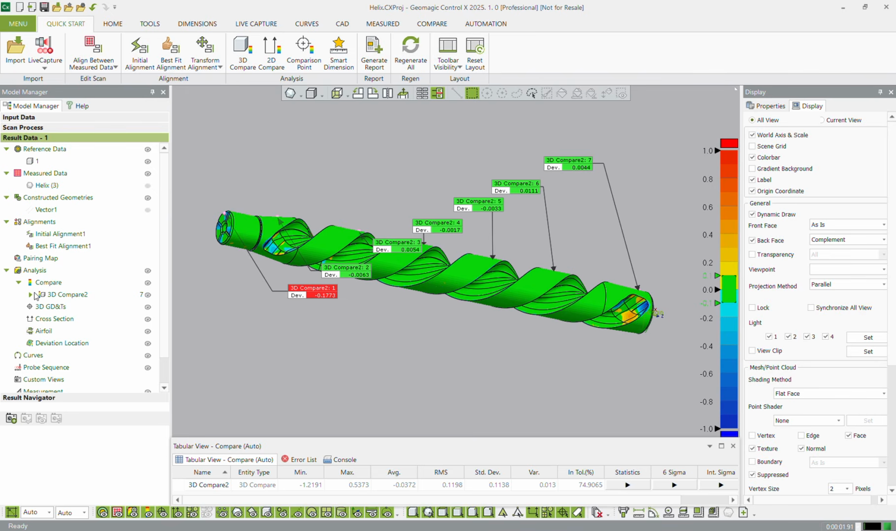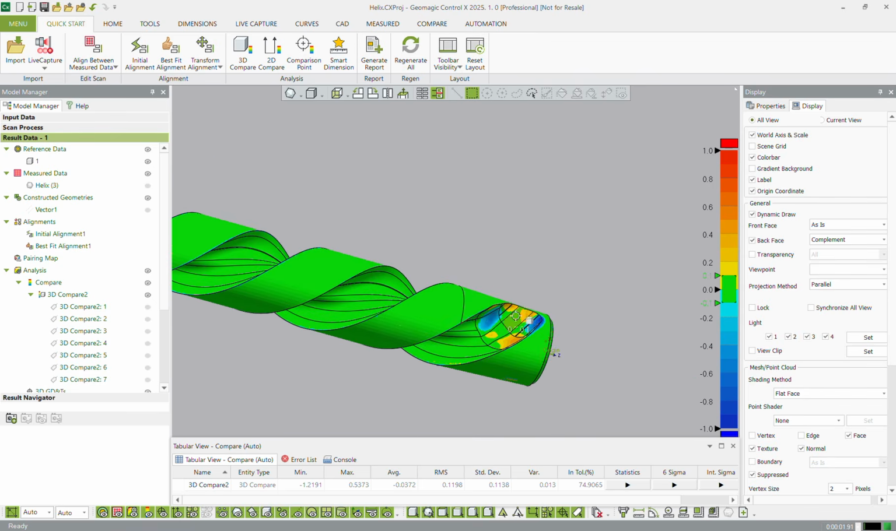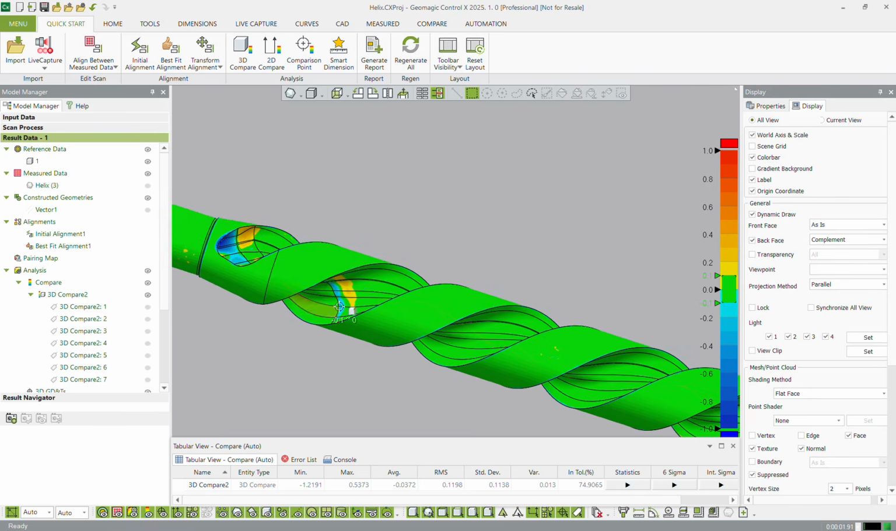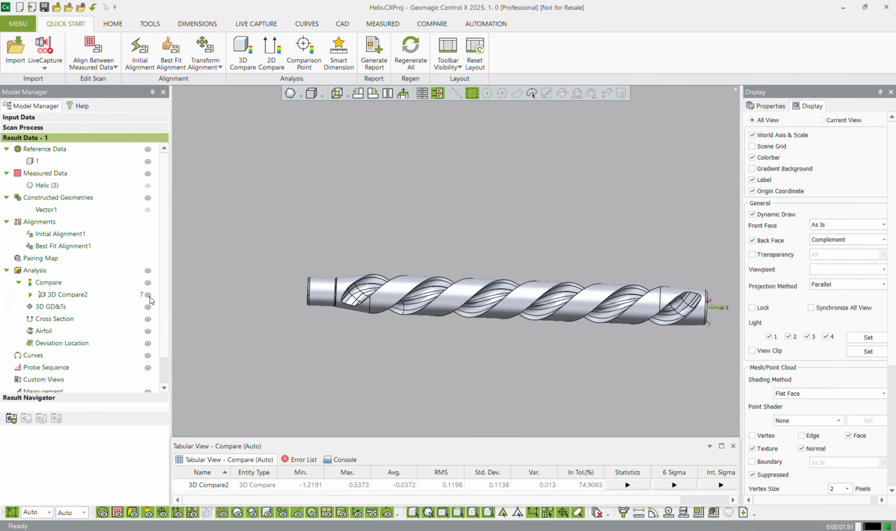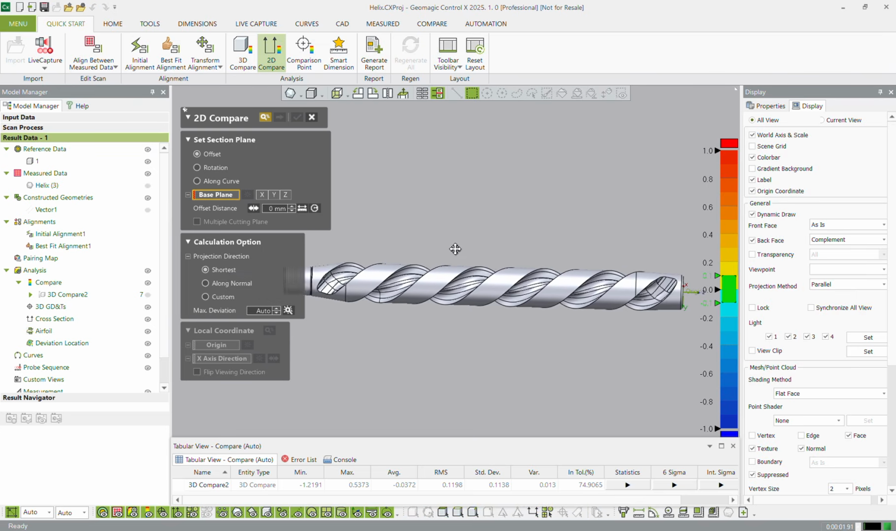any particular areas that we want to investigate. Bit of weirdness over here. So maybe we want to do some cross sections in this area. Okay, turn off our comparison, and we can do a 2D compare.